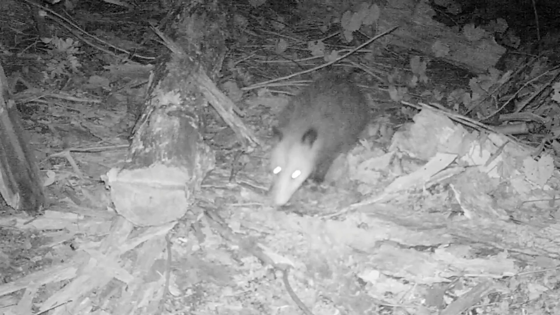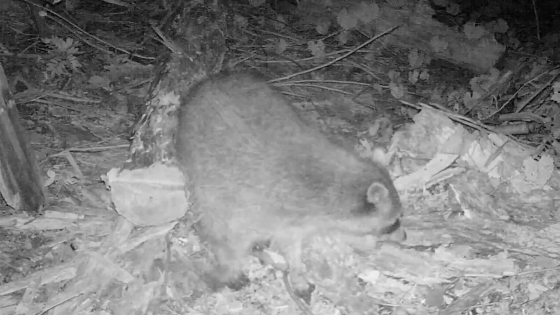Once the possums find a food source, they're pretty persistent at being some of the first to show up and the longest ones to hang around. You probably noticed the food is actually right on the game trail, the main game trail leading back into the jungle.